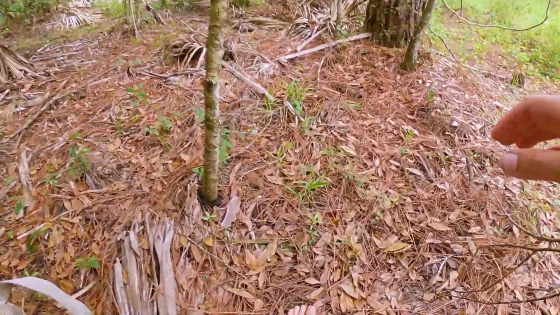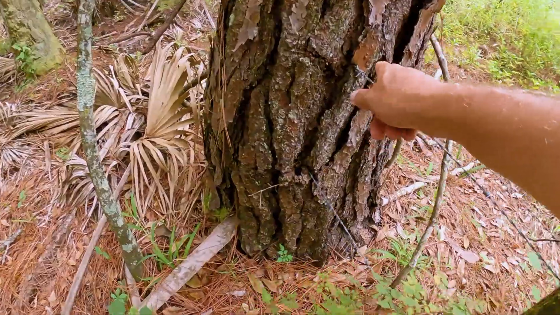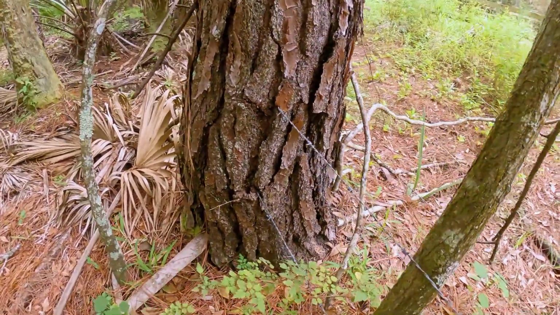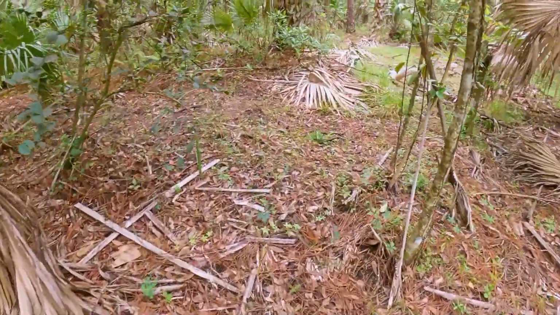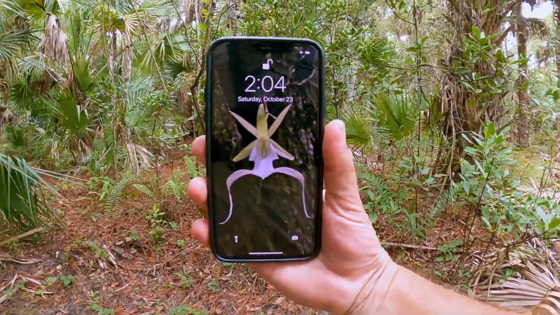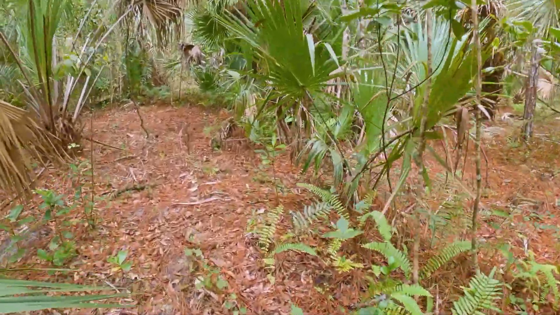Oh, it's all right, we made it. That fence is pretty cool. As you can see, it's just running alongside of this pine tree here, and it's embedded deep into the tree, so you know that thing's been there for a long time. So that's pretty cool.